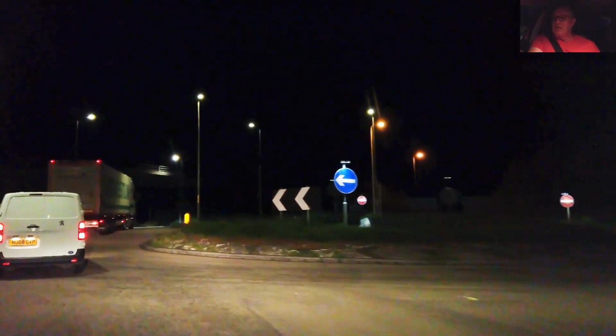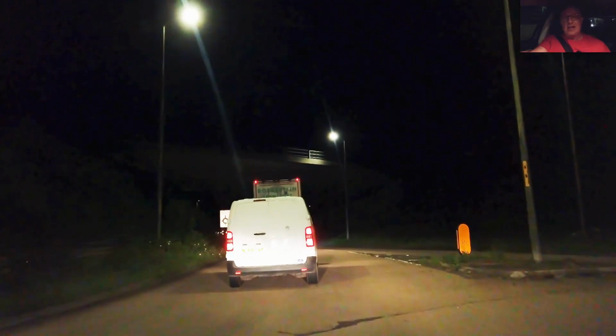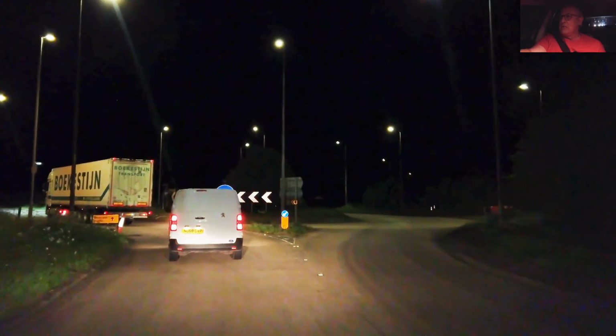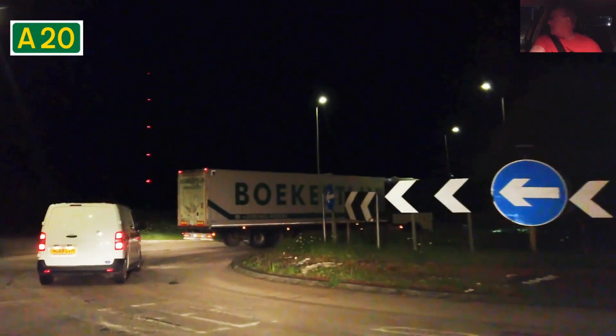But I thought to myself, why don't you do a night drive going back to Dover? And I didn't know they'd closed the road, you see. So I'm wondering if we get to turn right. Diverted traffic seems to be straight ahead. No, it looks like it's open.